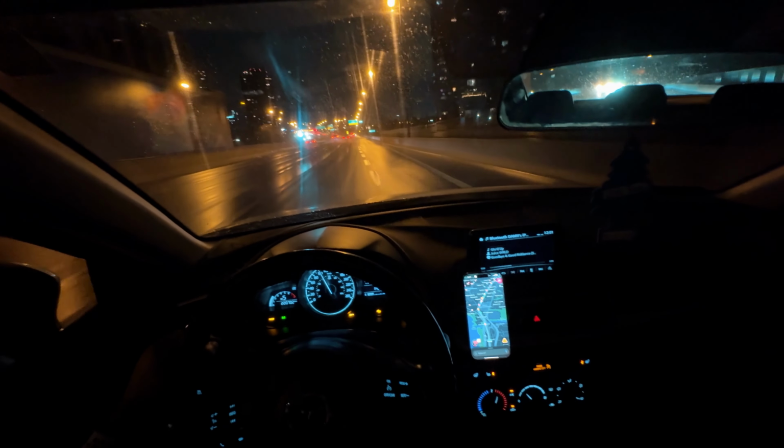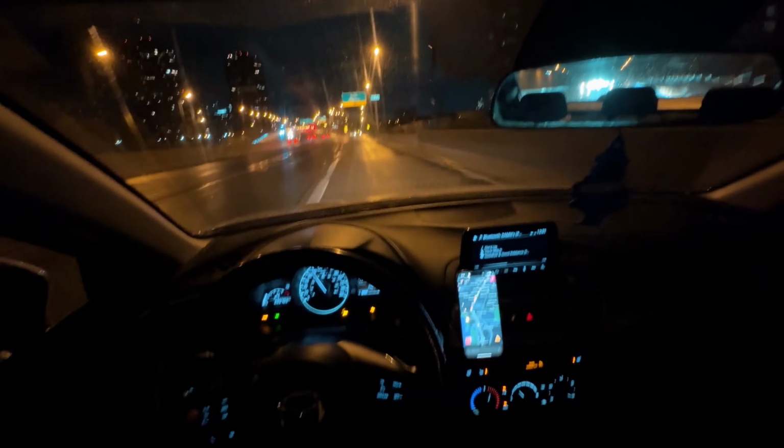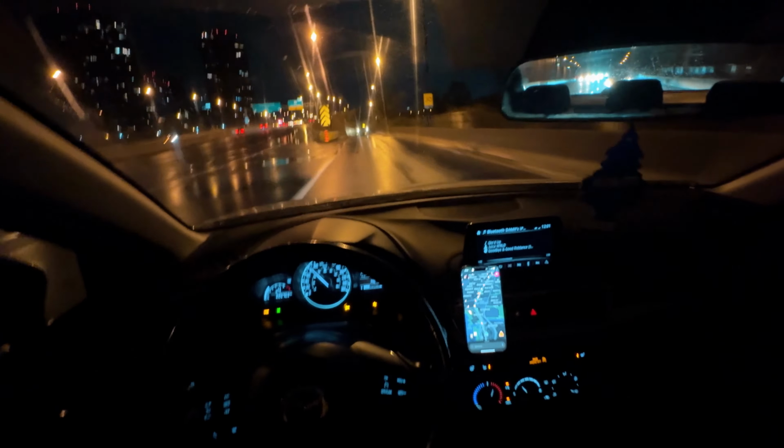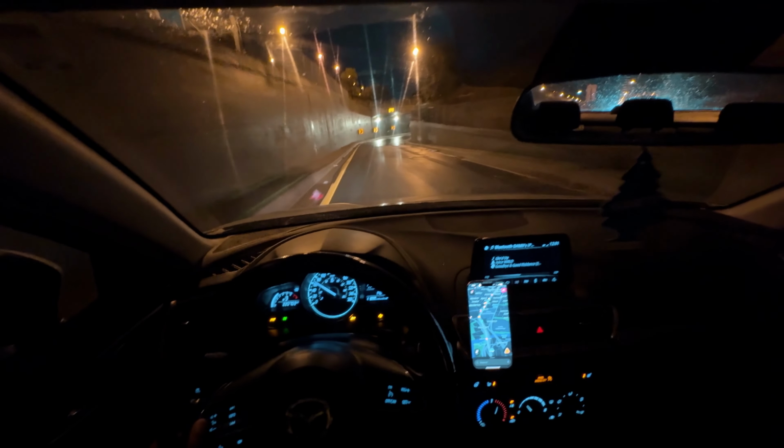Just like that, we're out. You know the usual. Lower the revs, lower the gears, I mean, not the revs. From the inside, looking at it from the outside.